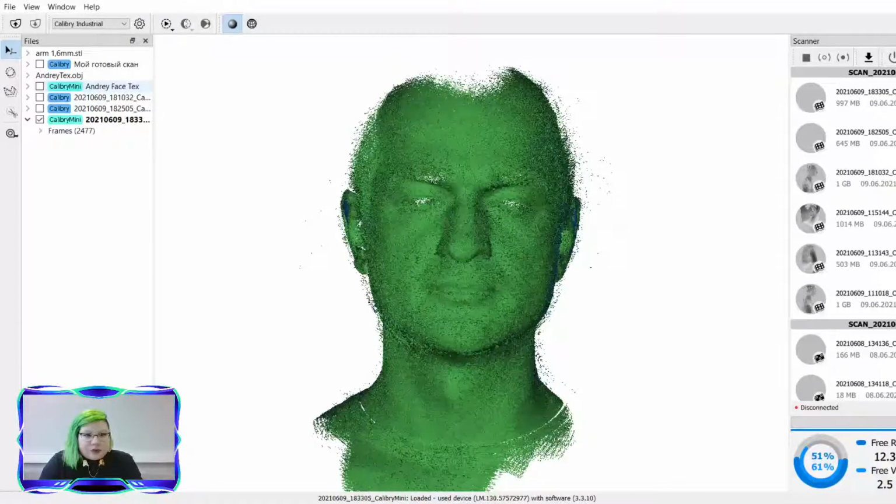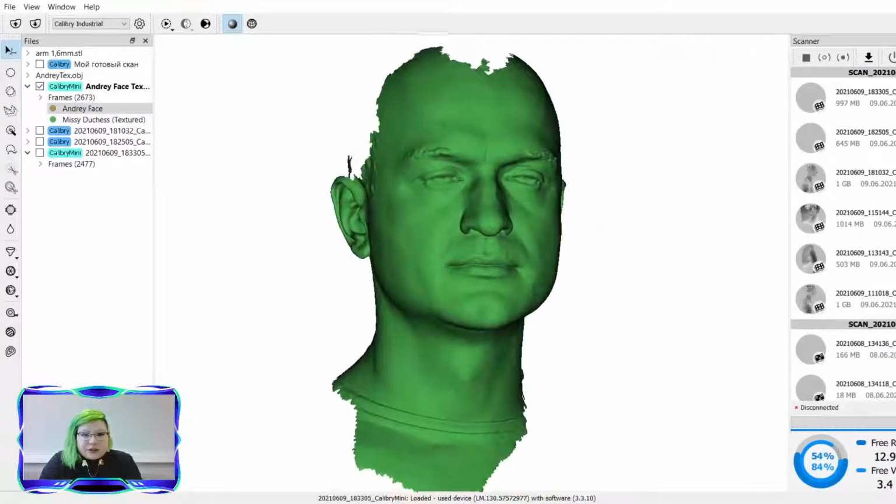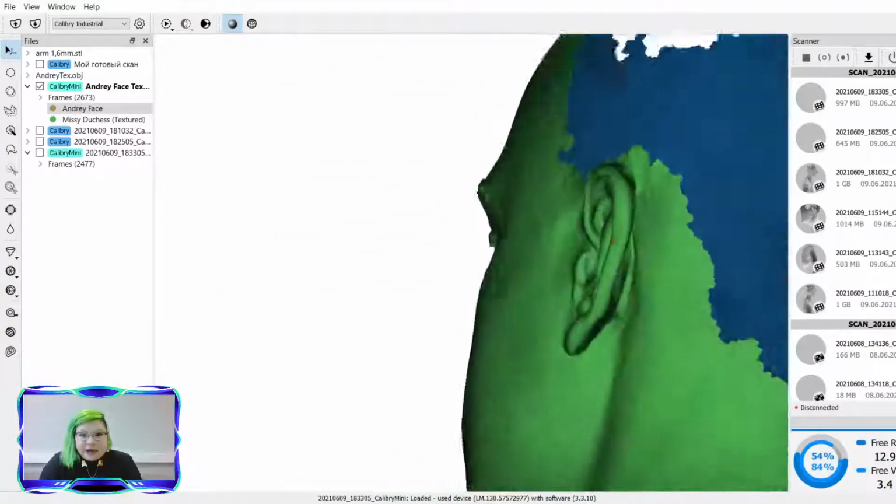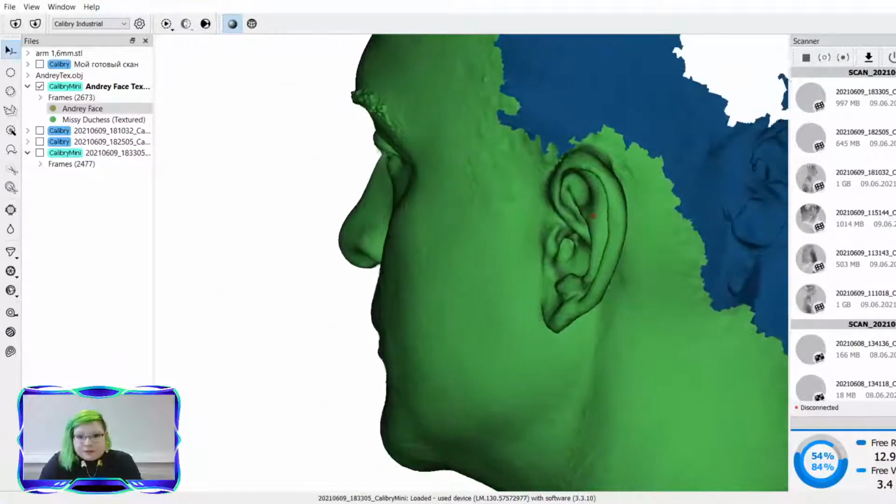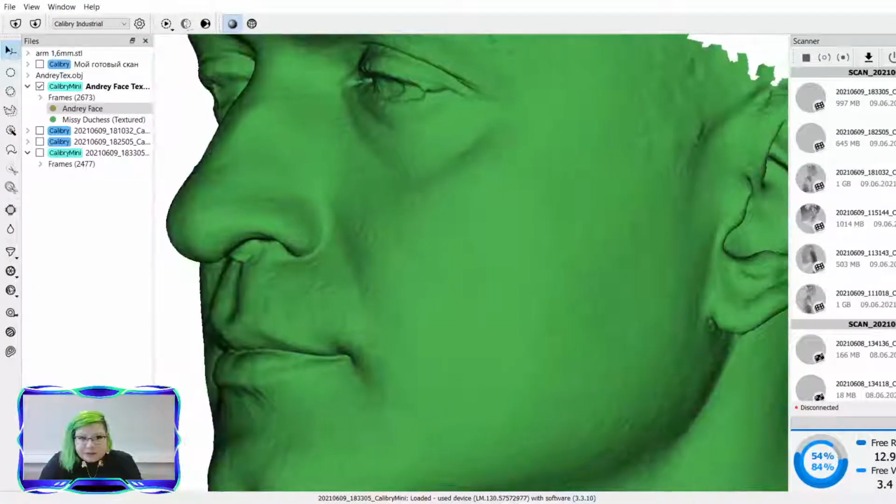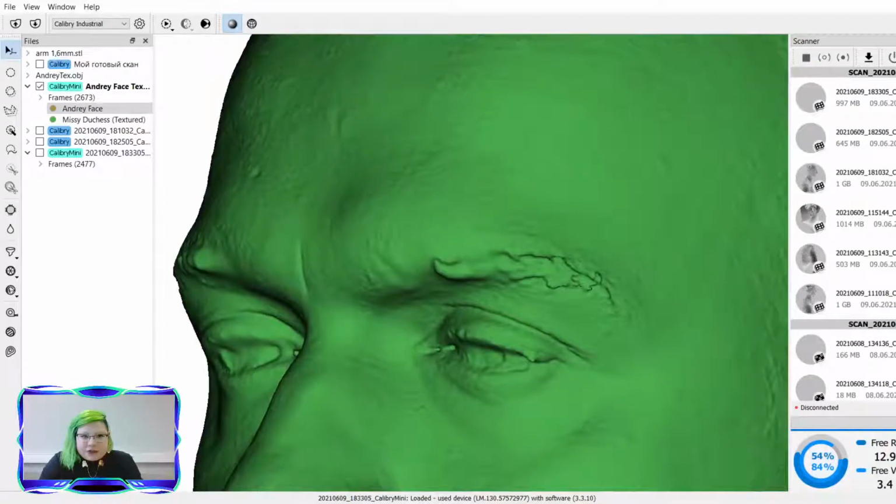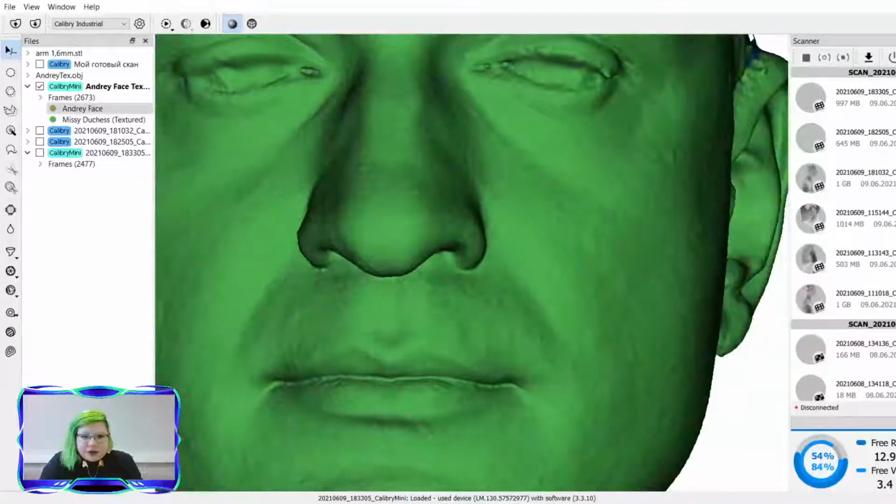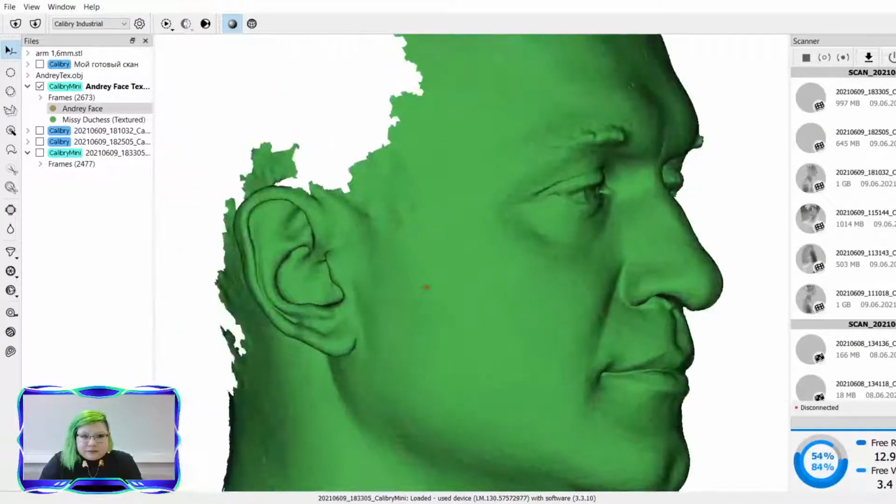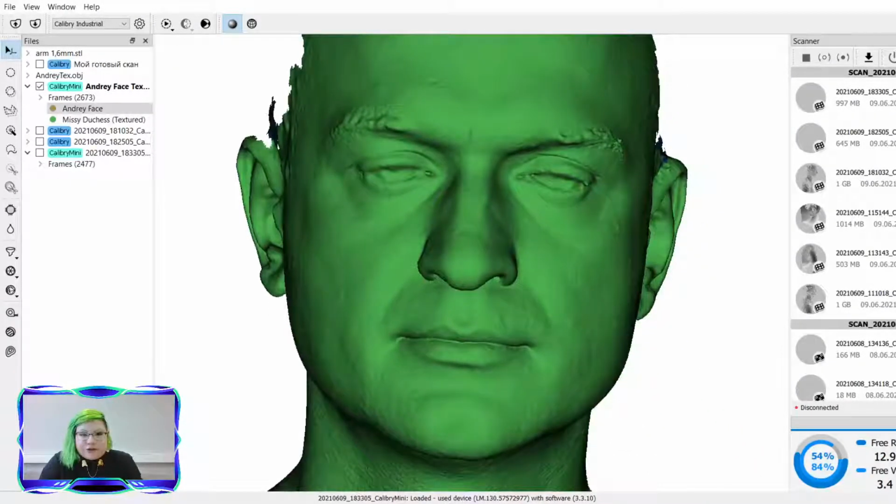Let's go ahead and switch to our finalized result. So here is the finalized mesh of Andre's face. You can very clearly see how well each ear turned out. You can very clearly see all of the features. If we move on down the face, you can even see the texture of the skin, the eyelids, the nose. So the Calibri Mini was very easily able to capture these features.